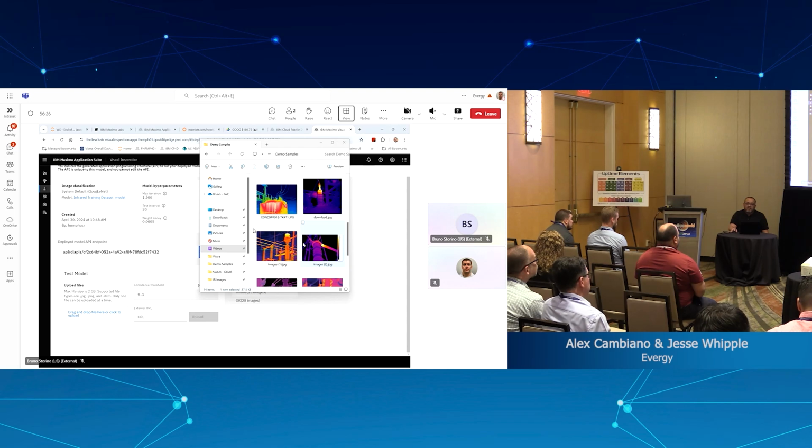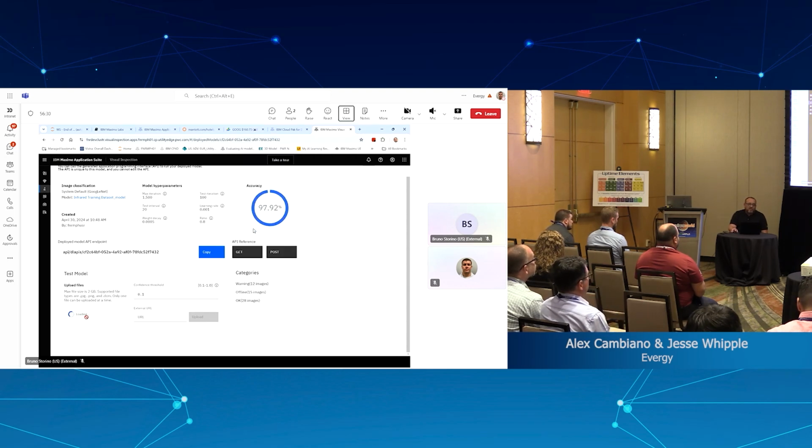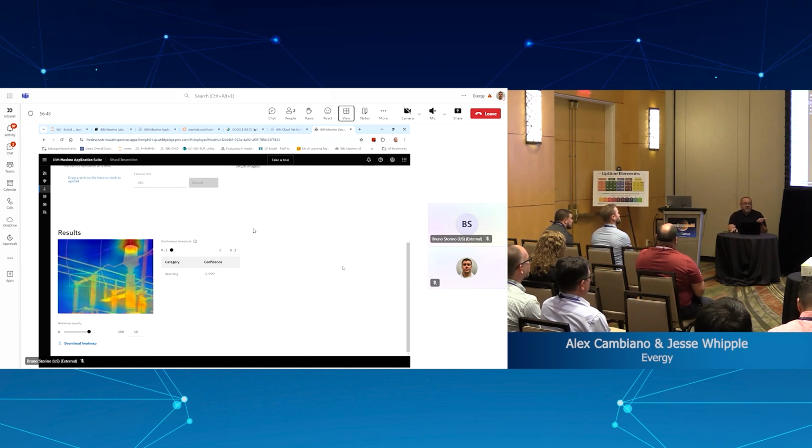And let's see, for instance, you have this image. It will load to the machine, and you will have the results back as soon as the Wi-Fi network allows us, right? But anyway, we are using an iPhone to connect to Wi-Fi, so it's not that bad. So see, here you go.